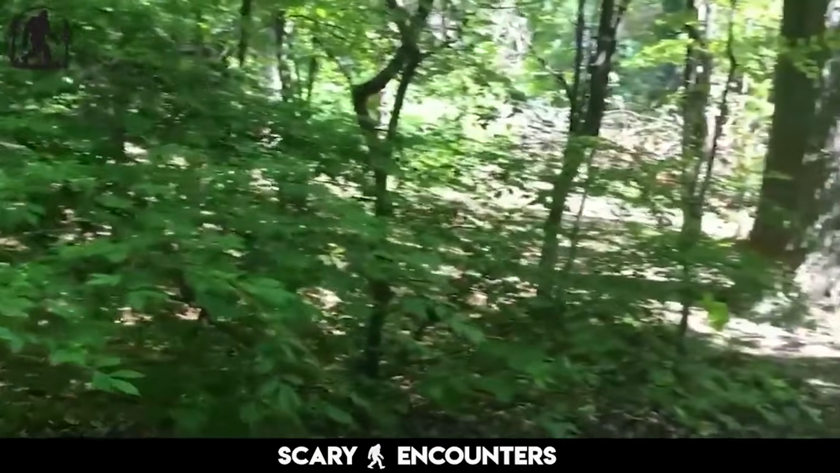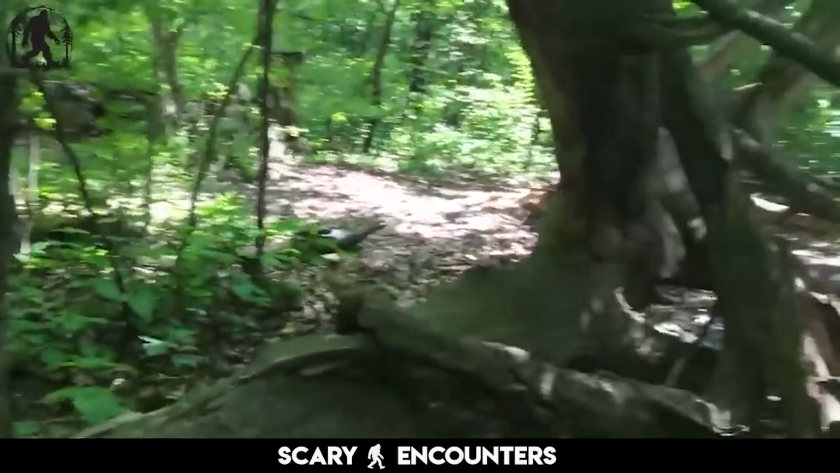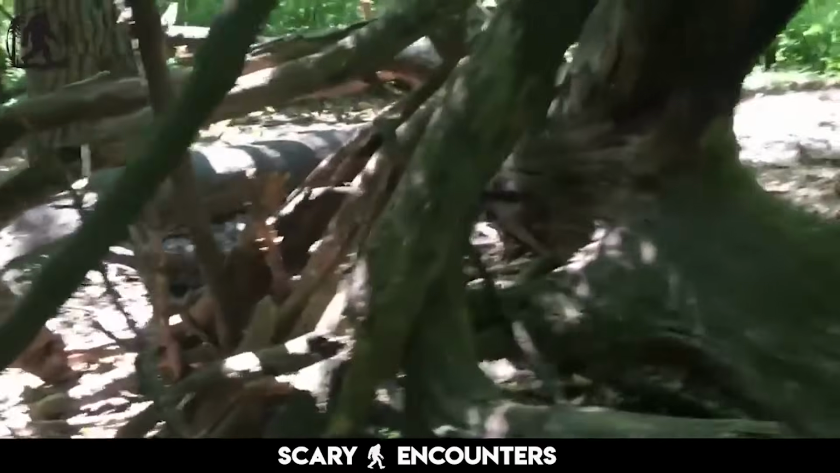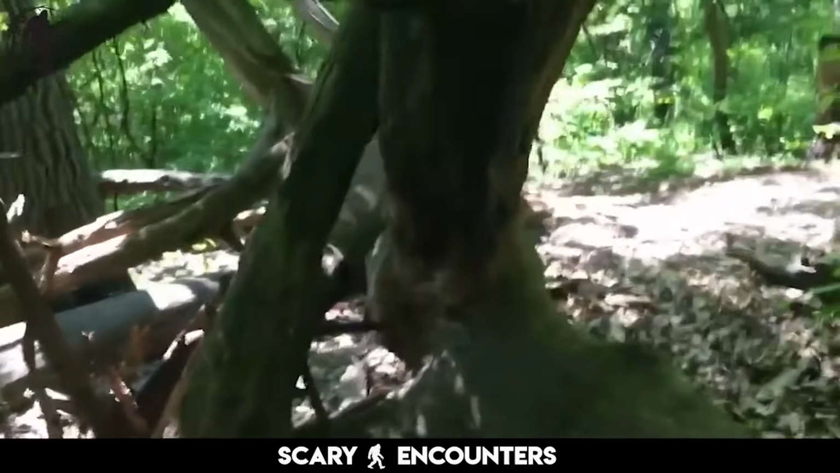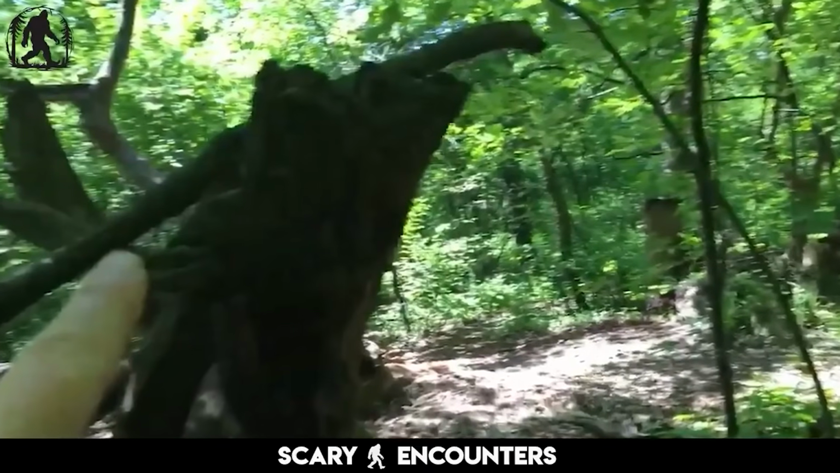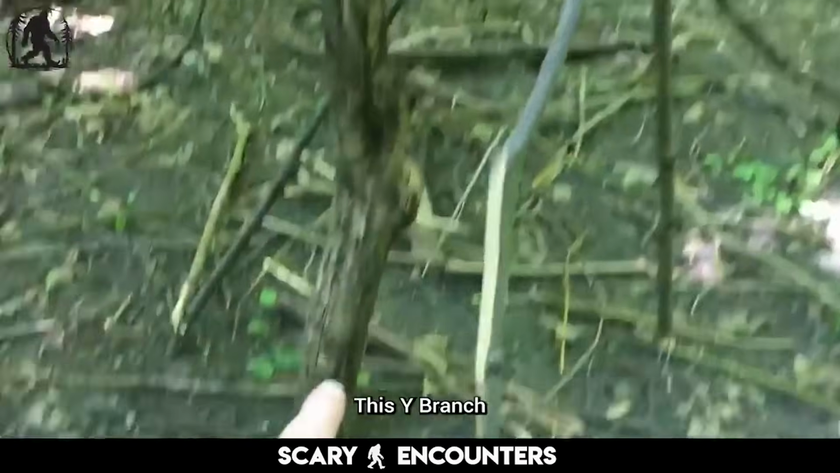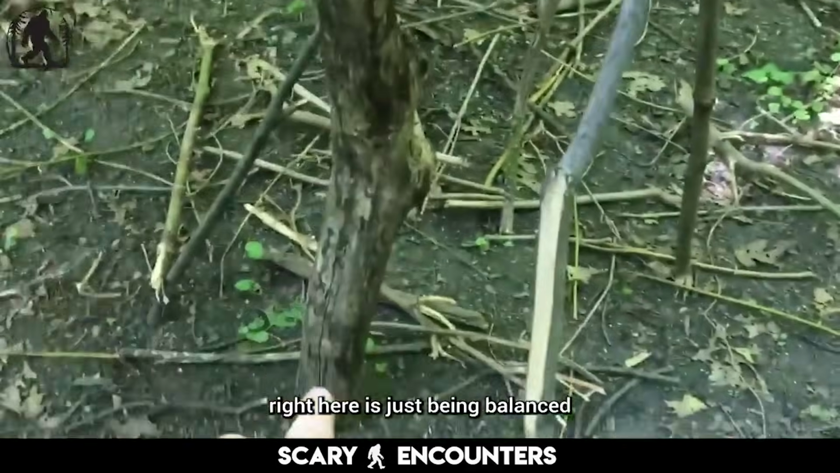Deep within an area that hasn't been visited in 7 months, something unexpected appears. Last fall, against a massive fallen tree, a collection of small standing branches formed an unusual display. Now, something even stranger has been added. A larger branch, perfectly positioned, as if it was carefully placed rather than randomly fallen. This Y branch right here is just being balanced on the ground.